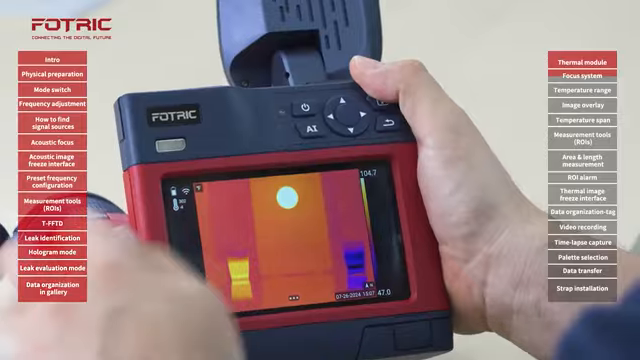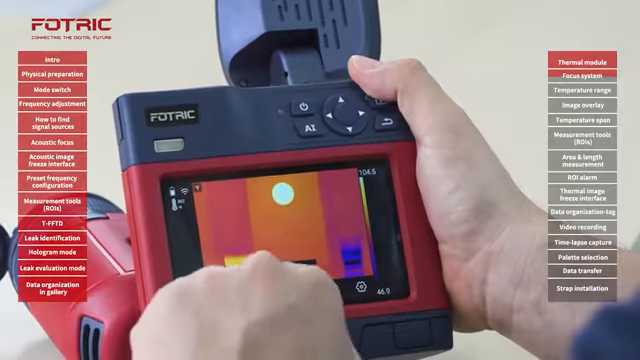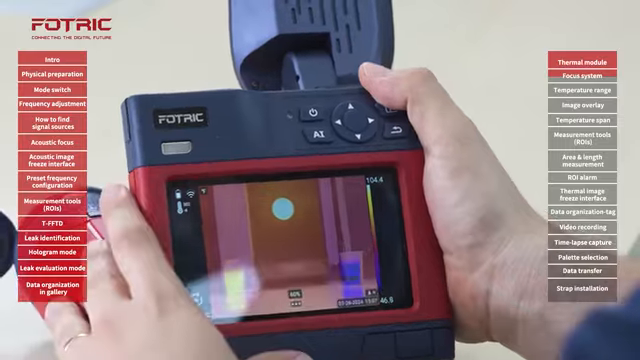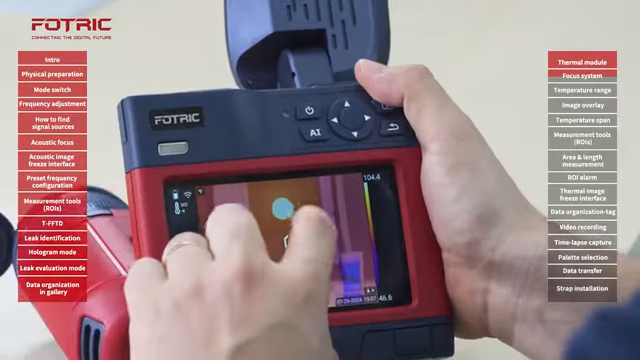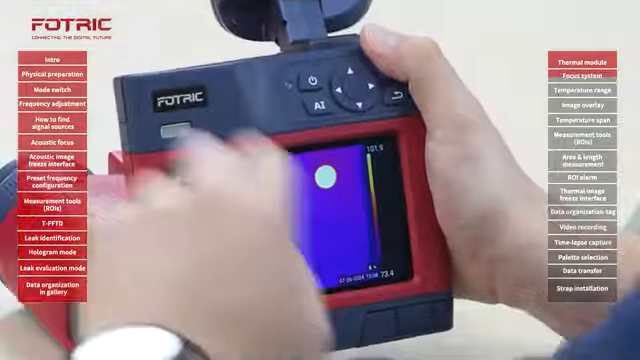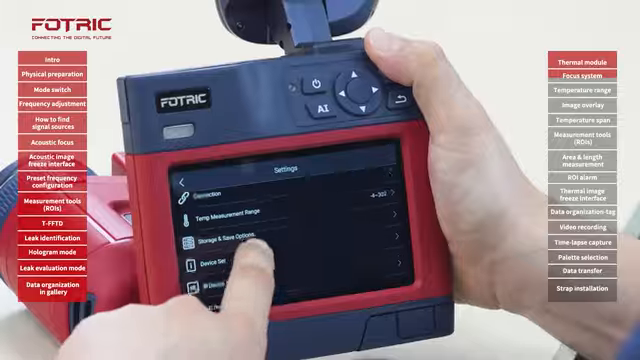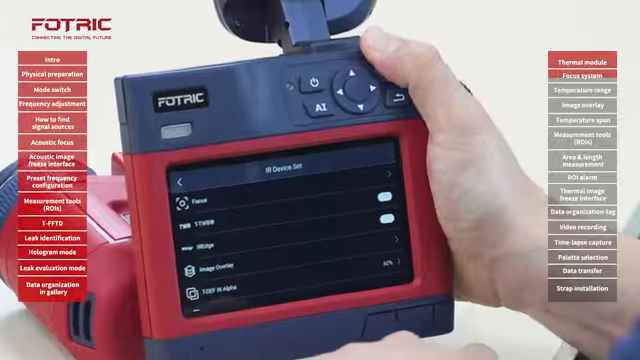There you go. If I were to change the type of image, like I'm going to do here for blending, you will also see the laser dot appearing on the screen. The camera also comes with touch focus, a common reason for which thermographers prefer to use it.